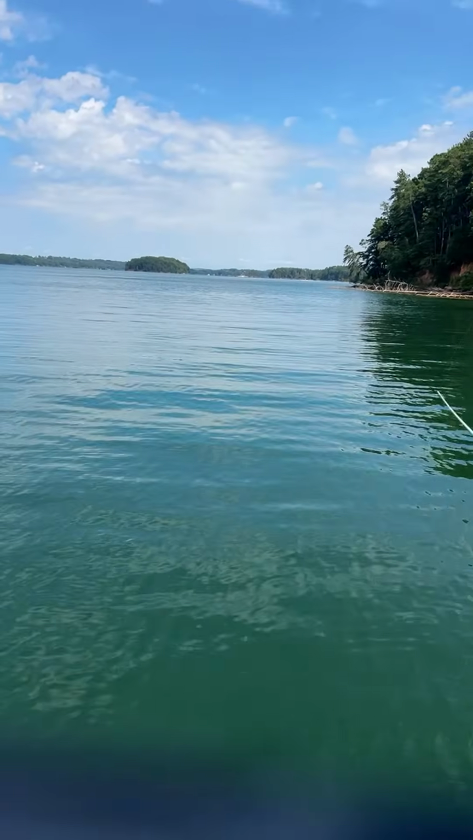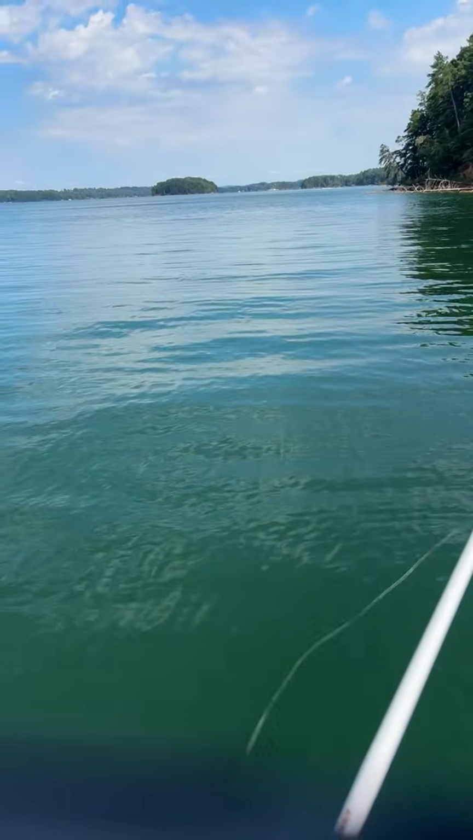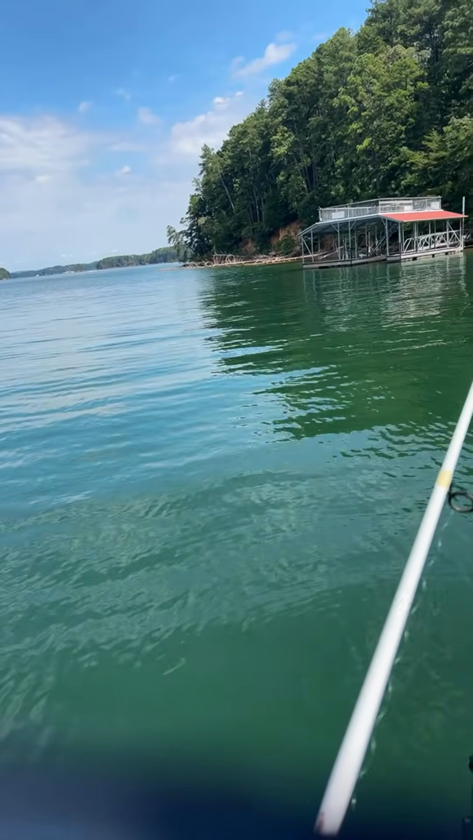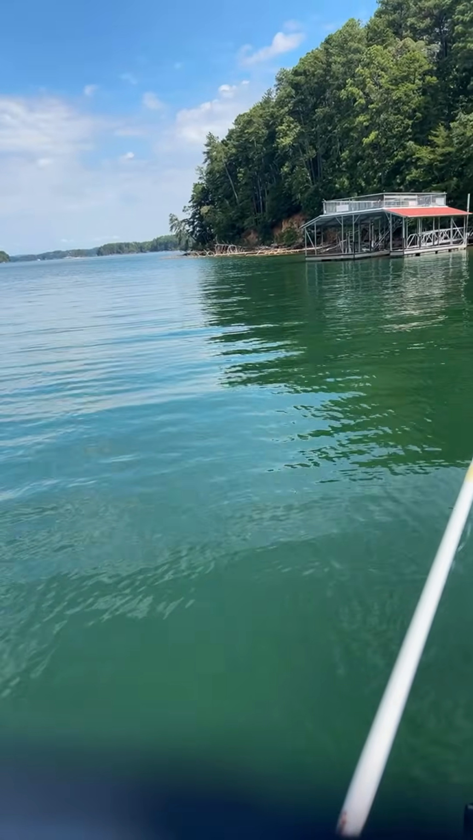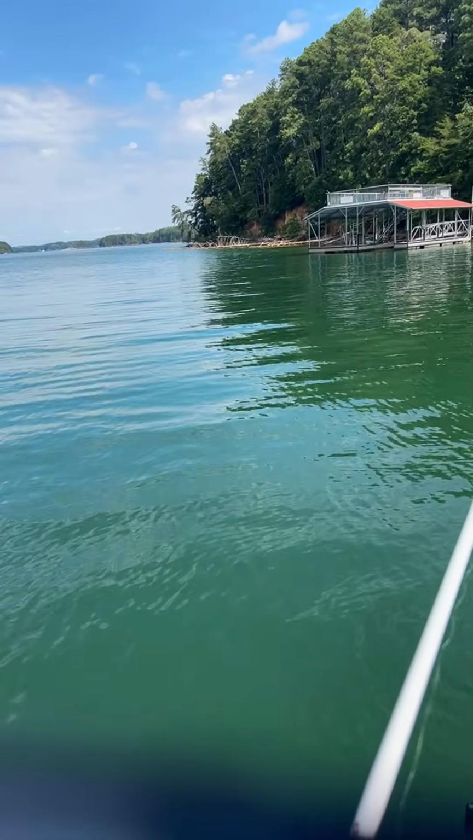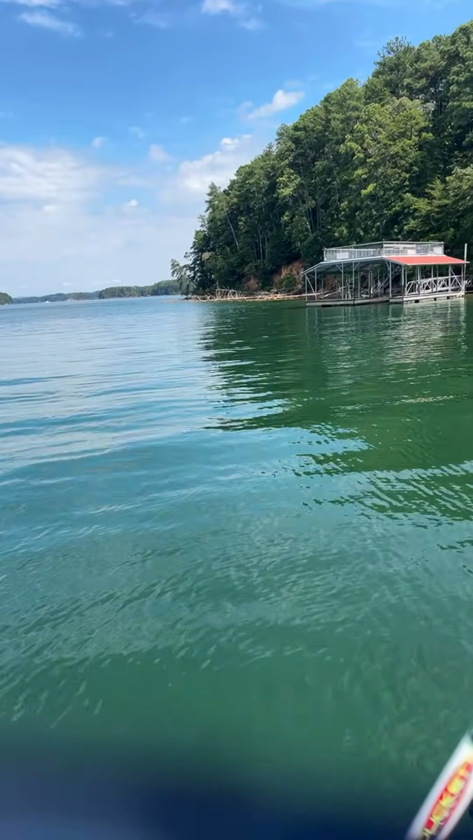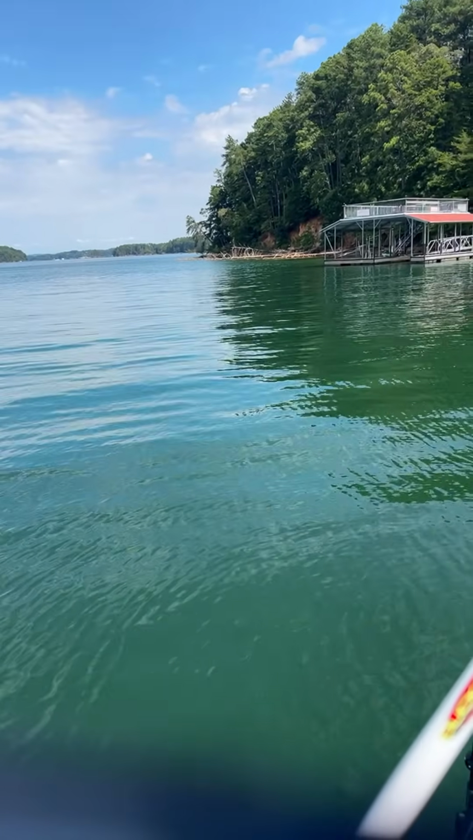But yeah, that little 6-inch fish I caught, that actually won me a $20 bill. $20 was paid out to the smallest fish. That fish actually weighed 0.15. Look, I wanted to make sure I got that money right.